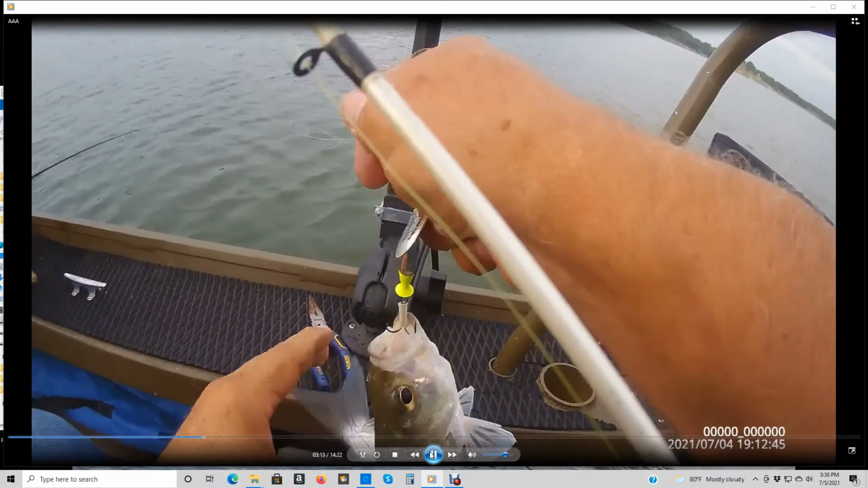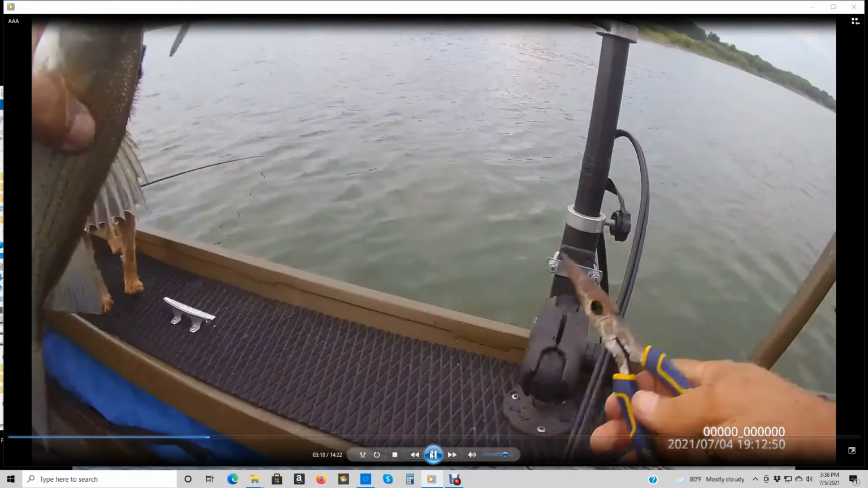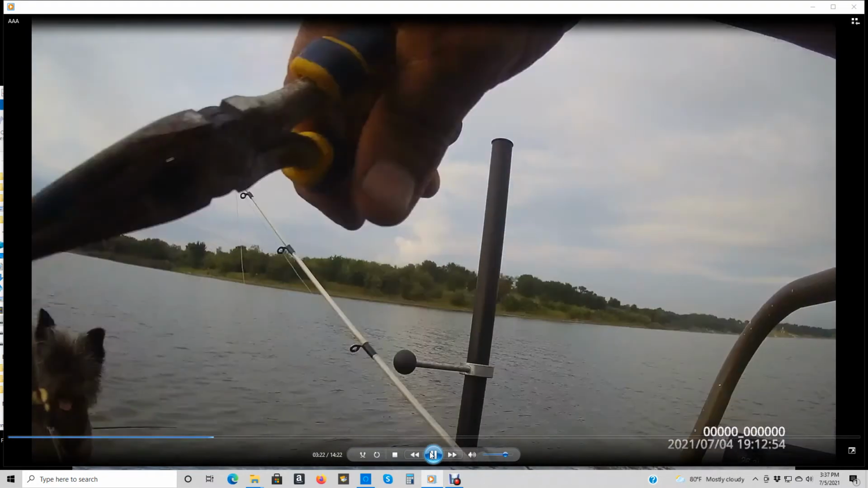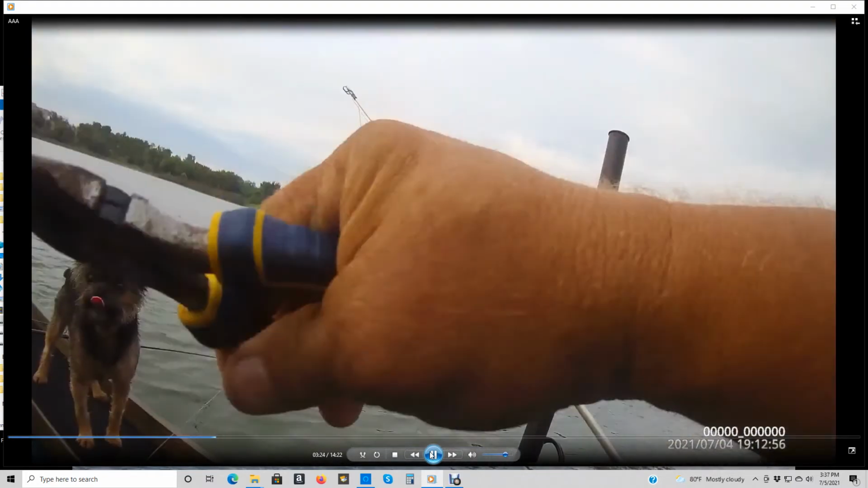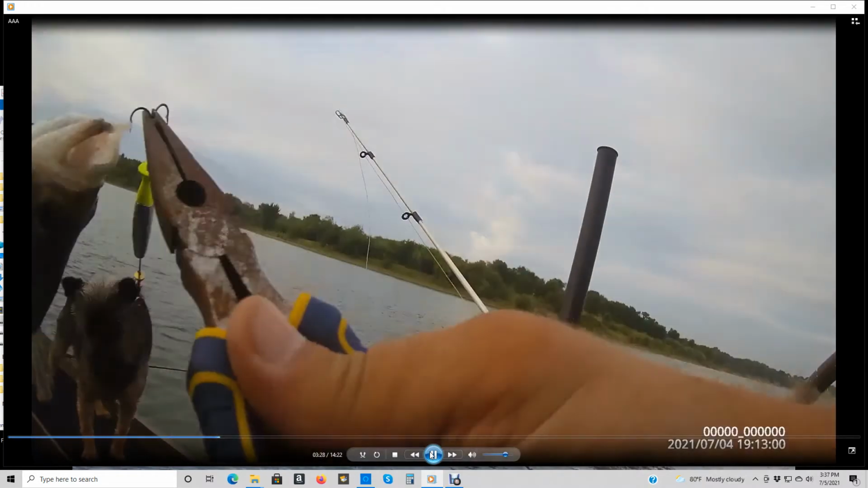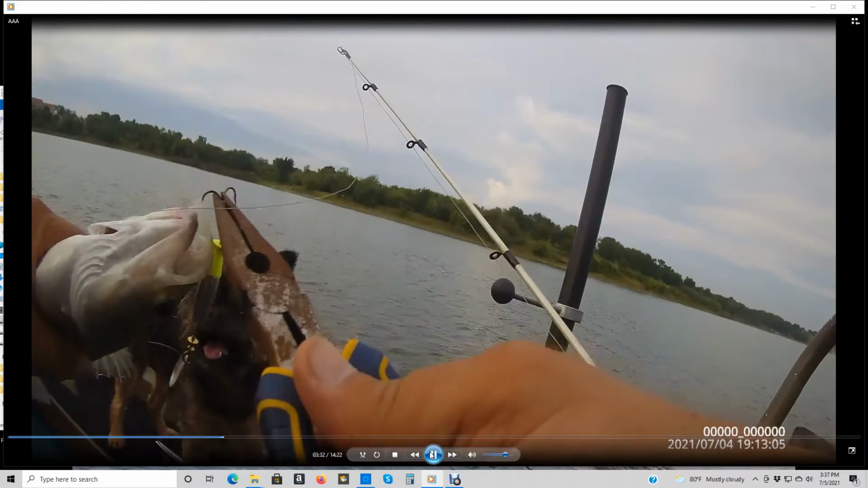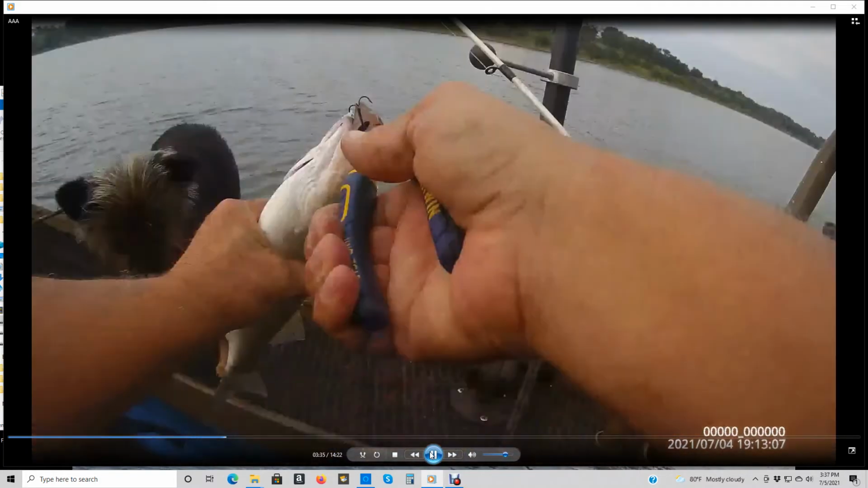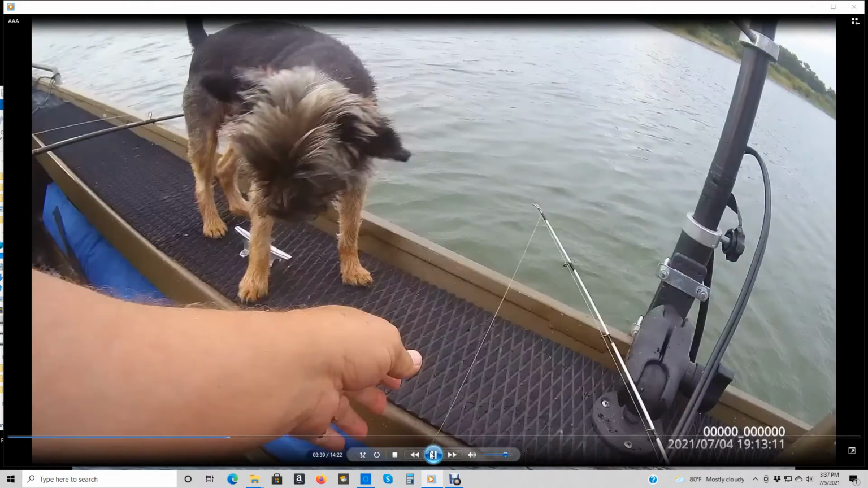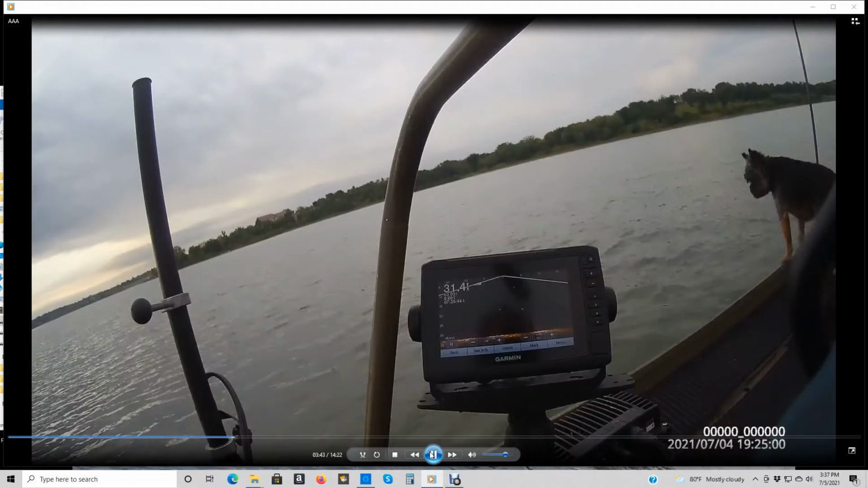Got my fishing hound there with me today, and I know this may be jerky. I don't know if it's my computer or what, but just have to put up with that. Anyhow, fishing hound's doing its job. My veteran fishing hound is along on this trip too. I've caught literally hundreds and hundreds of fish using this method.